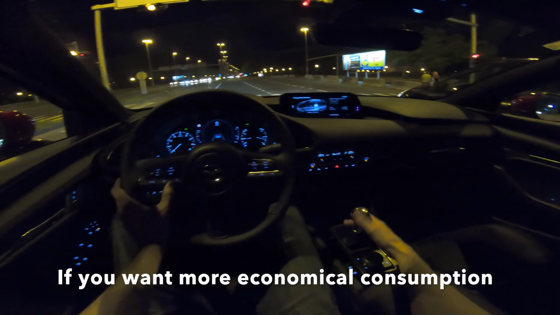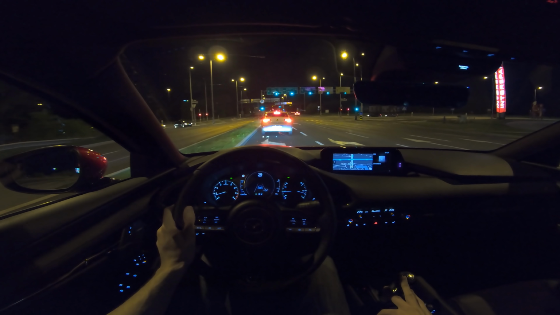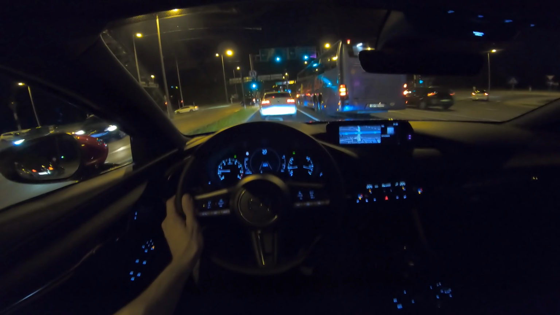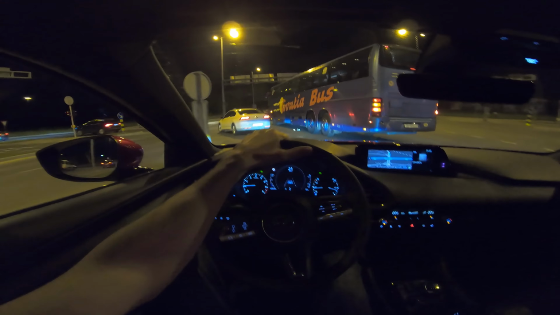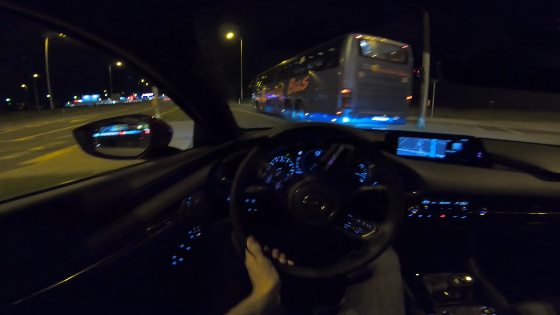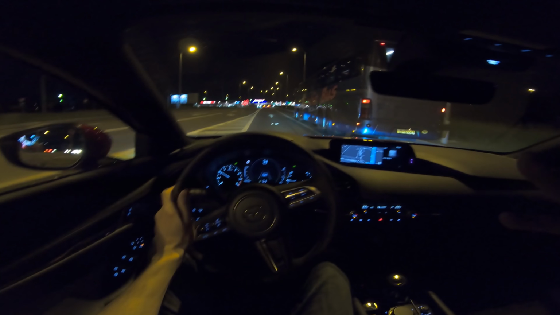Okay guys, one thing I almost forgot to talk about is the brakes. Now the brakes on this car are good, but I think they could be a little more aggressive. Personally, I like them more aggressive, it feels safer, but this is, I think, okay. It's in a sweet spot, not too bad or too aggressive. They do the job.